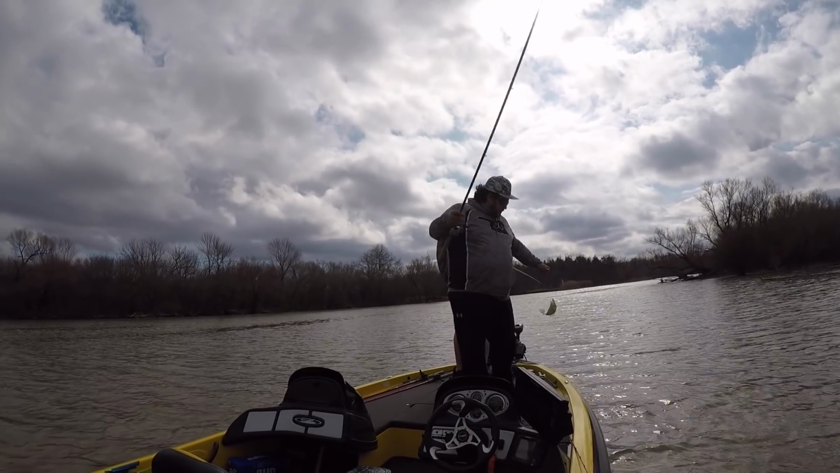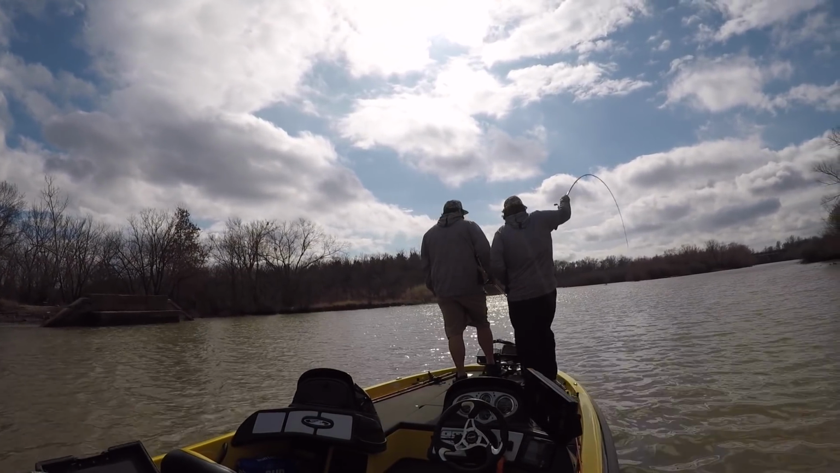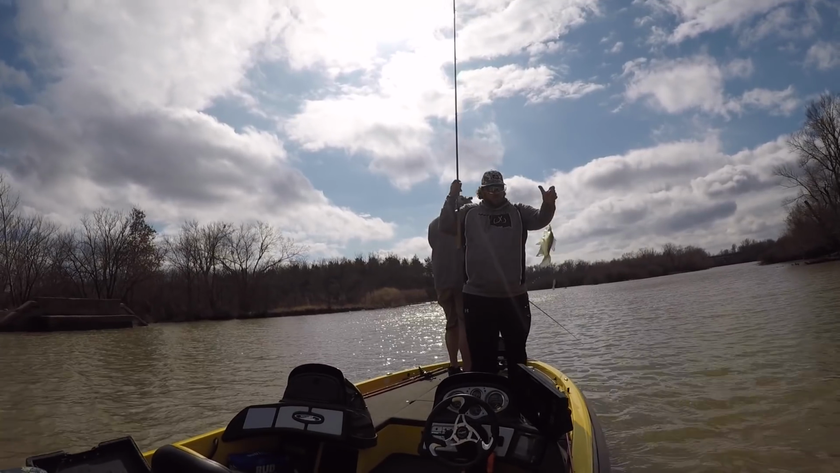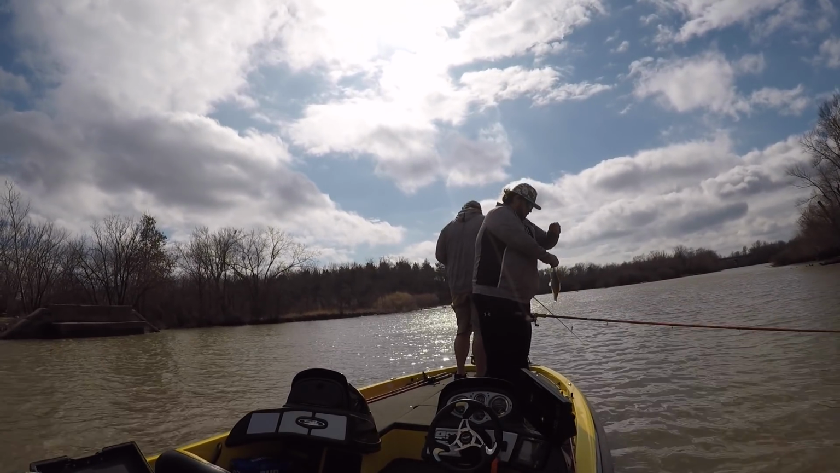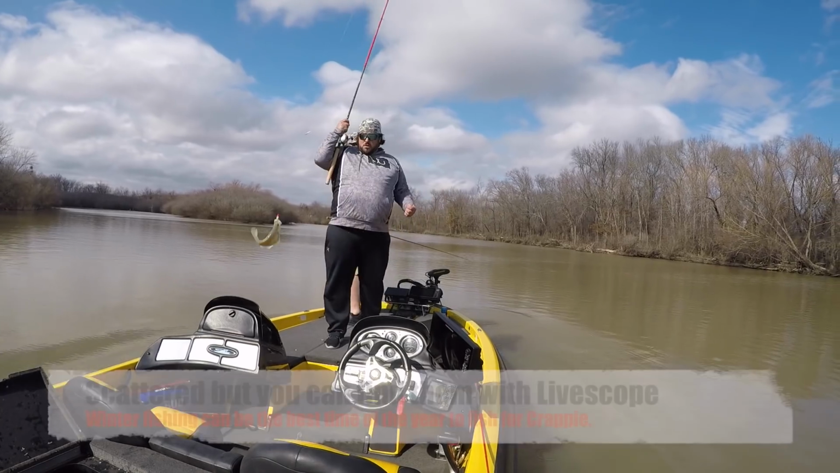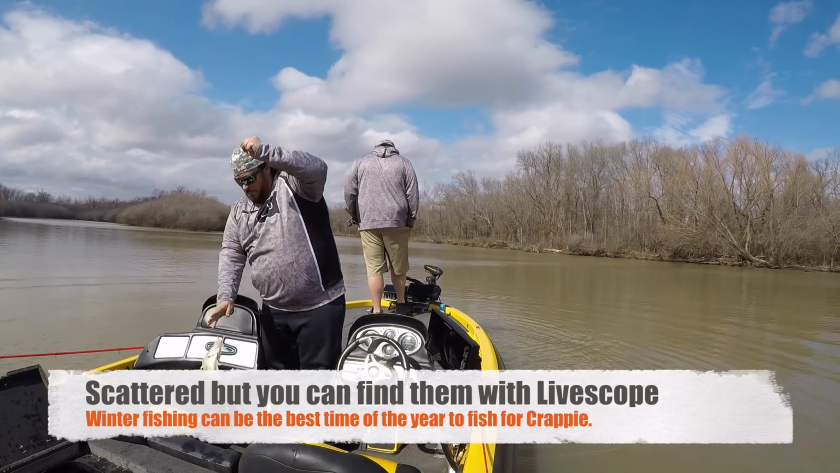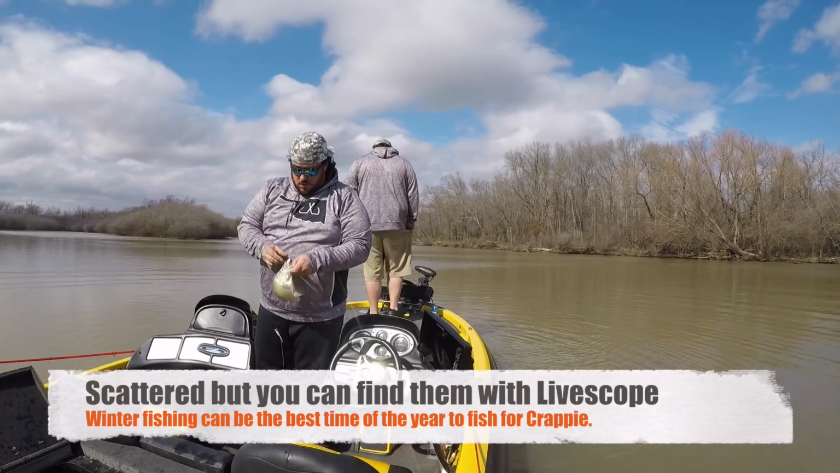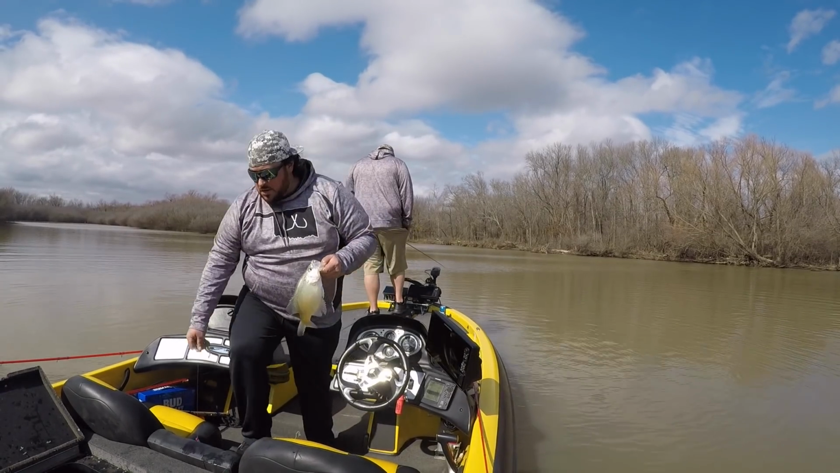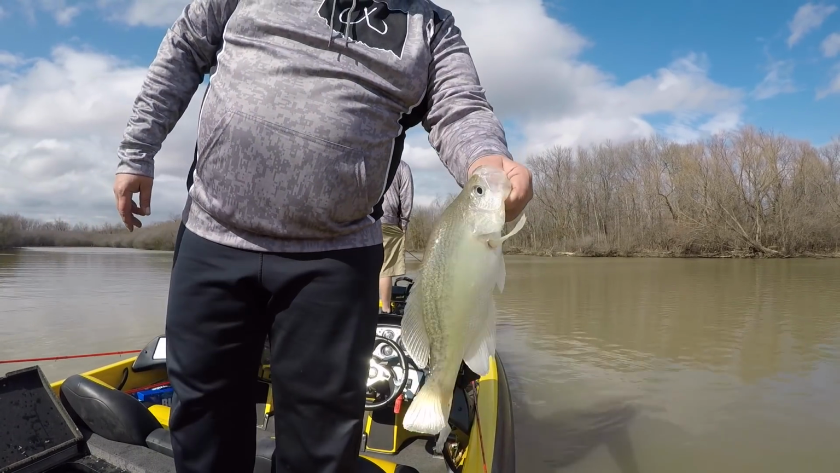Got him. Big one. That's a nice one right there. 18 feet of water, about 12, 14 feet down, February 2nd.